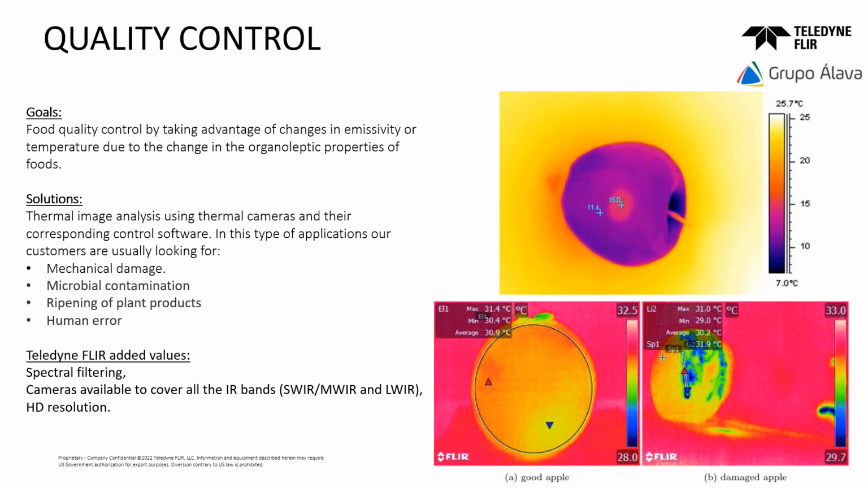It's important to have cameras that are able to use filters, because with this filter we can detect exactly the defect bands and see what is happening in this fruit, vegetable, food anyway.